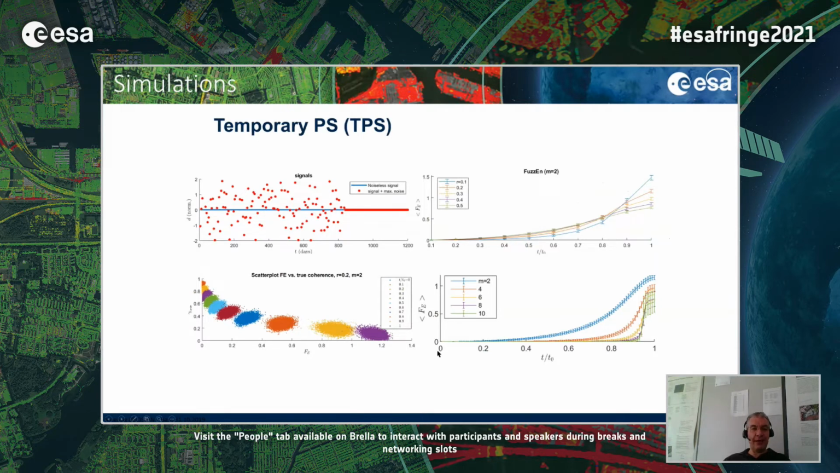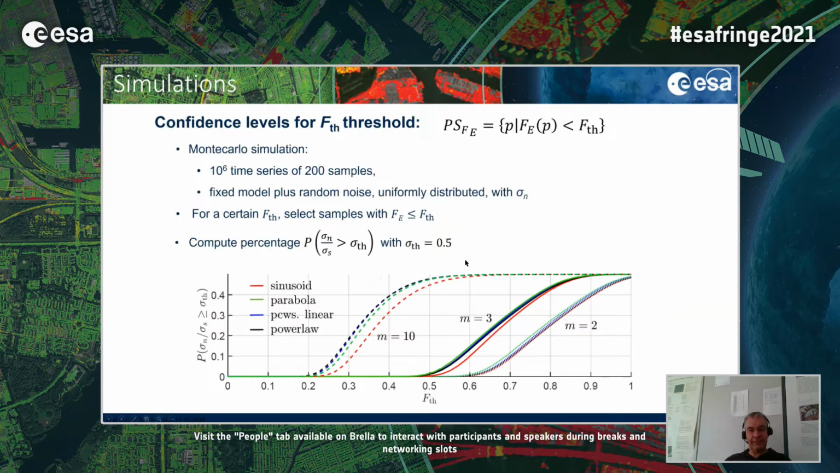Okay, finally, we have seen that the fuzzy entropy is a good indicator for the presence of noise without having to specify a model first. But how can we further characterize this indicator? Can we attach confidence intervals? Well, we did not find any closed form distributions for the fuzzy entropy index from which we could extract confidence intervals. So we resorted again to